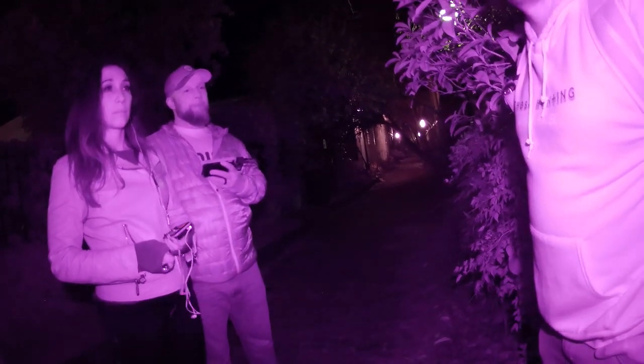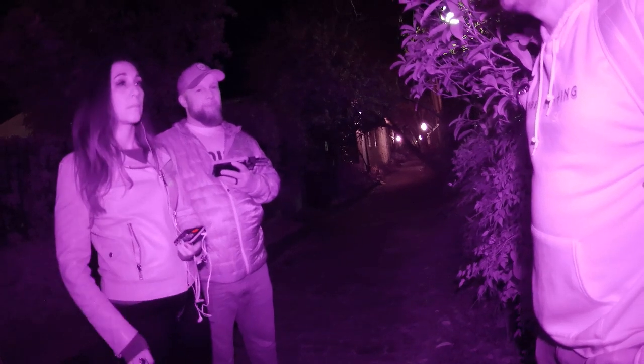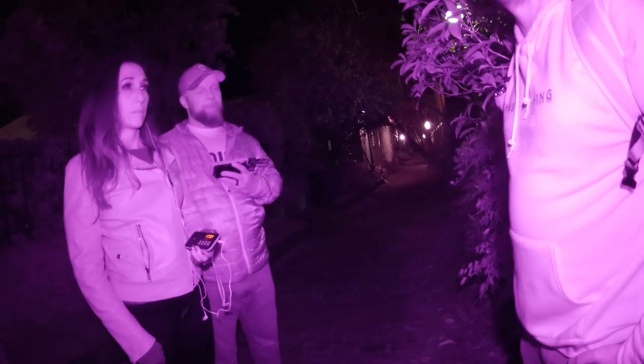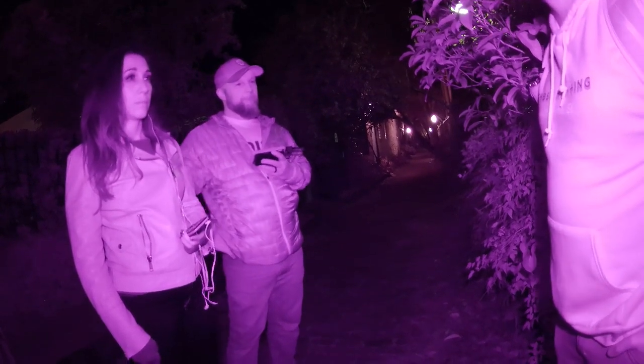Every ghost tour that comes down here will tell their folks, listen for the whistles. They say you can hear the doctor whistling as you're walking through here. We are using my voice recorder. It is a 3-way recorder. Hopefully you'll find something when you're listening to this part of the audio. I will tell you I have some whistles that I can't debunk.